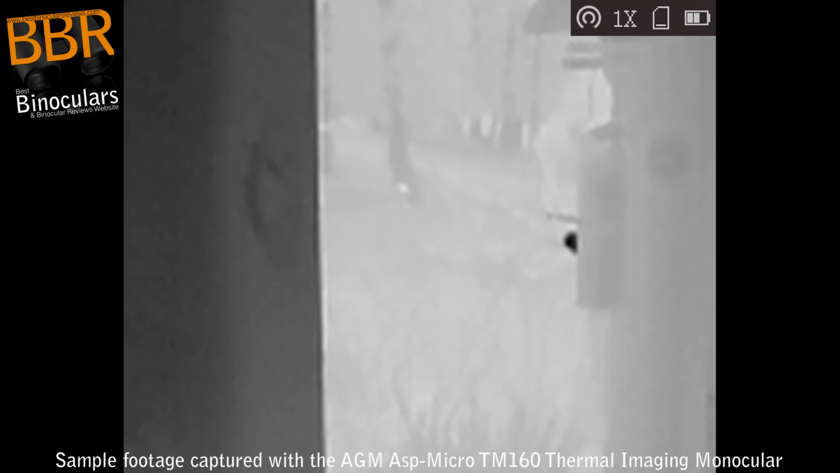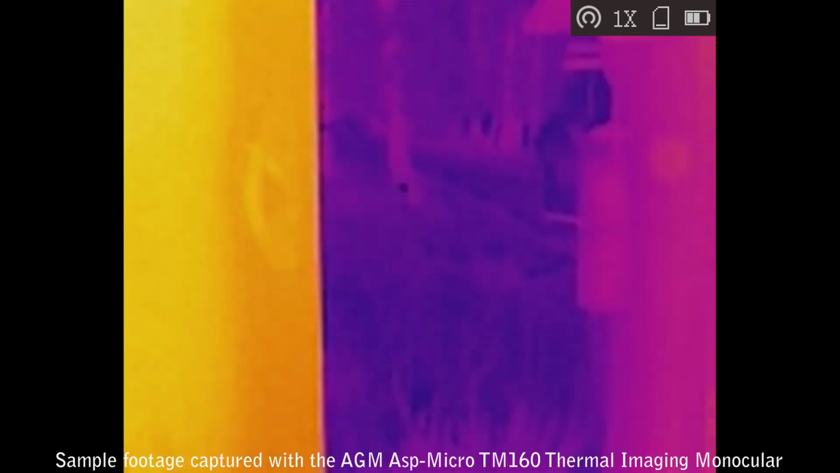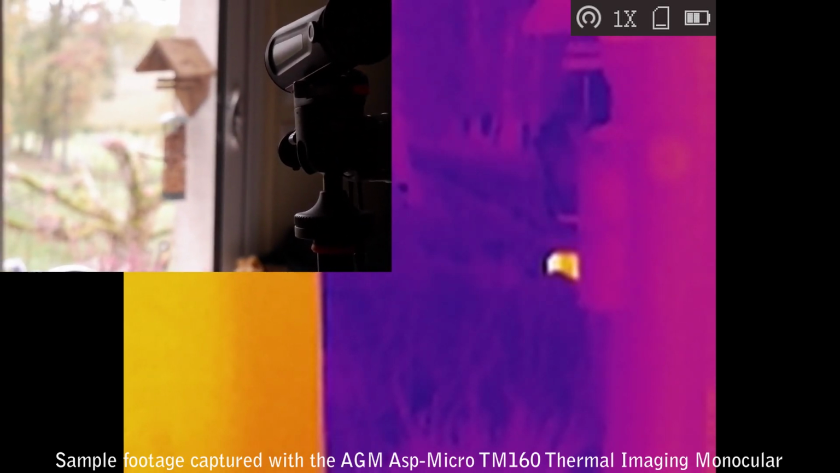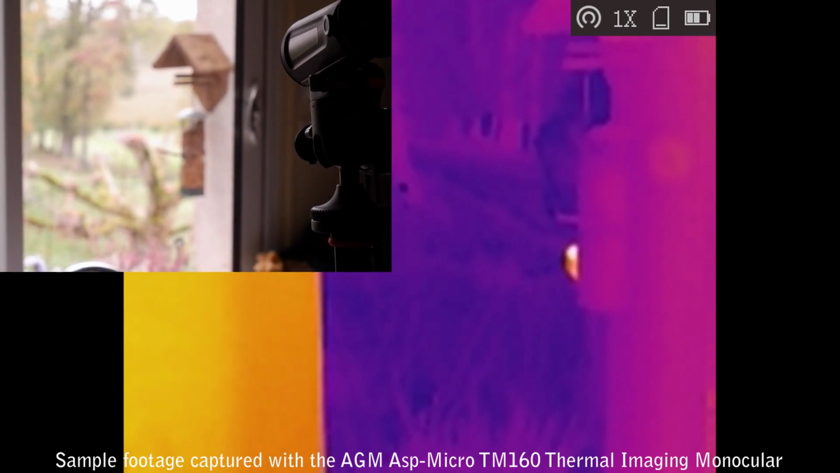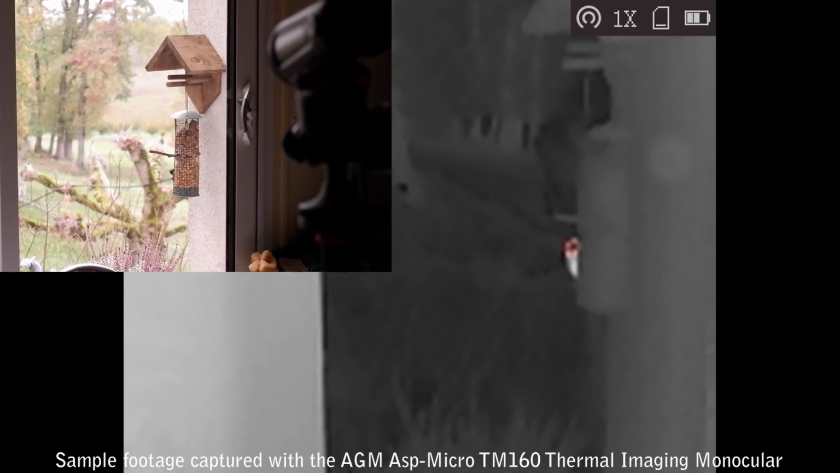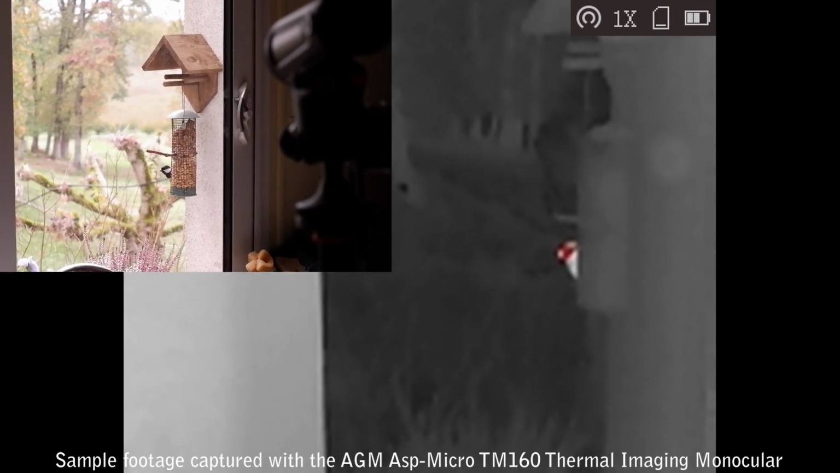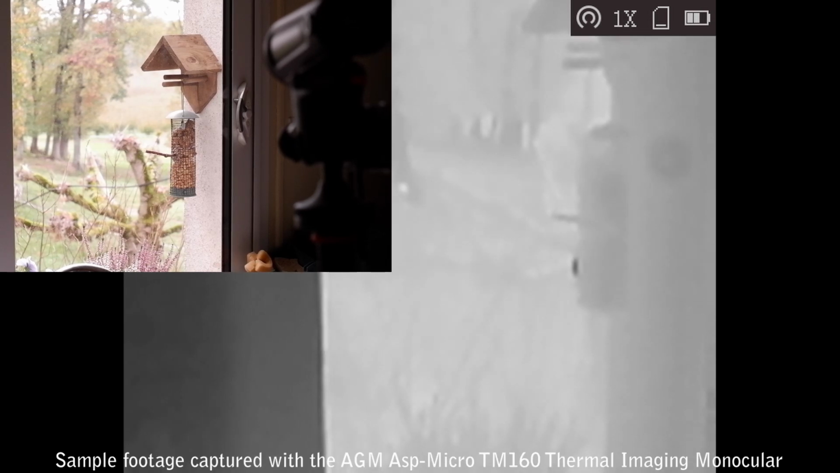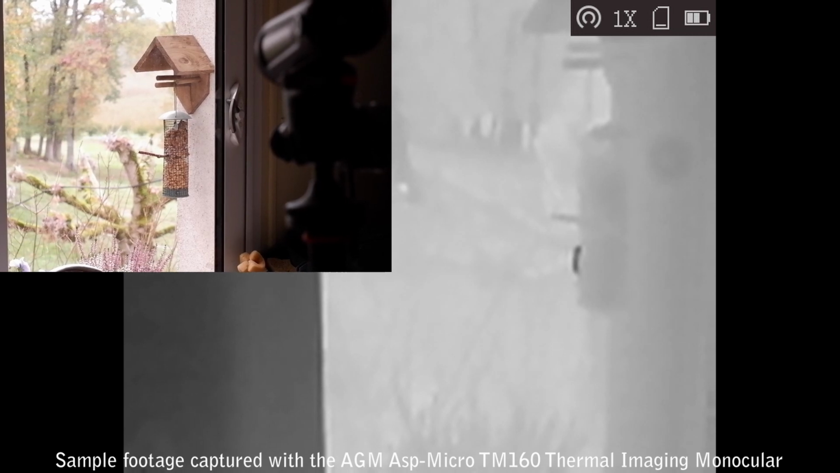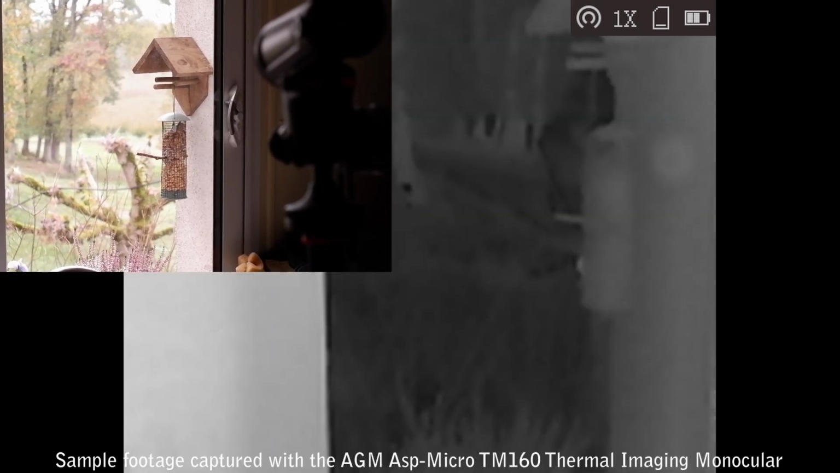Now, as these thermal imaging monoculars use heat energy to see and not light, they obviously work equally well during the day as they do at nighttime. However, it is at nighttime when our vision is impaired where they become most useful. This clip I obviously recorded in the day, but I wanted to demonstrate a few things. Firstly, just to point out that the ASP-Micro can actually be connected via an app and Wi-Fi to your phone, and thus in this video I'm actually recording directly onto my phone, and I've got the monocular set up on a tripod quite close to the bird feeder, and so in some situations this could become very useful.